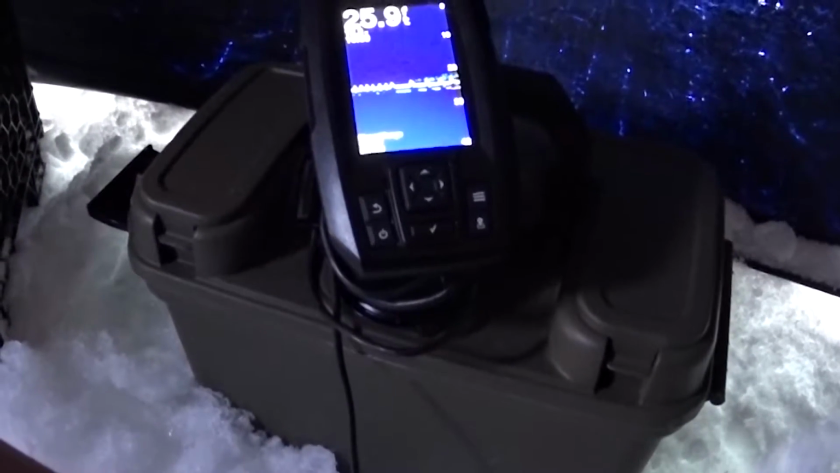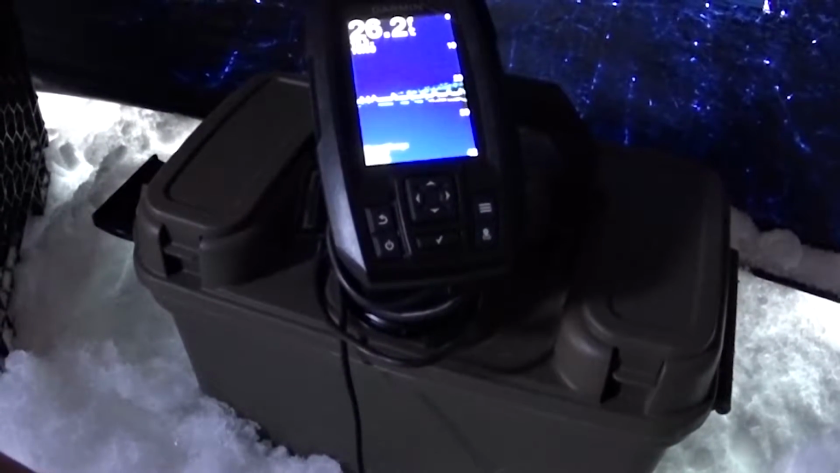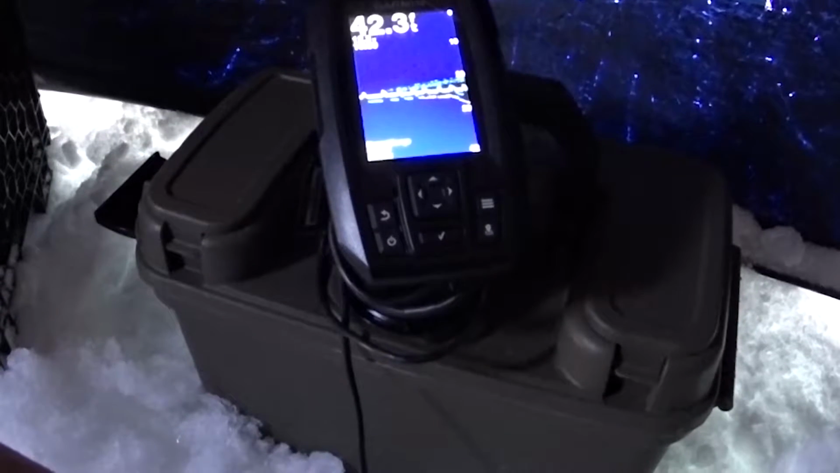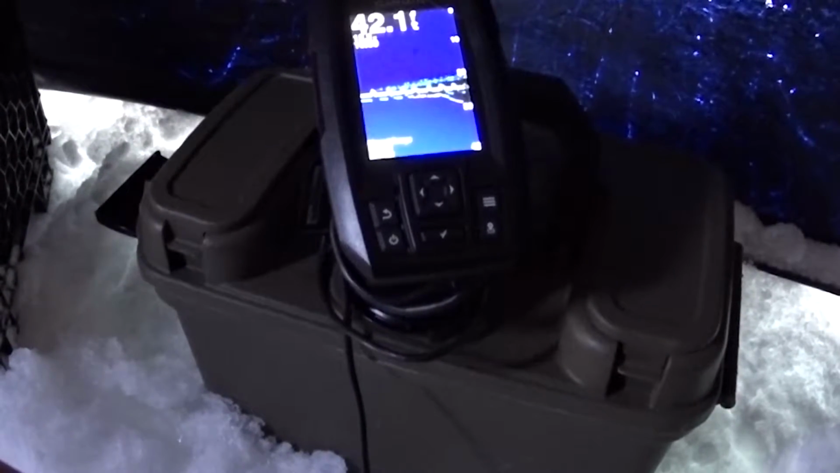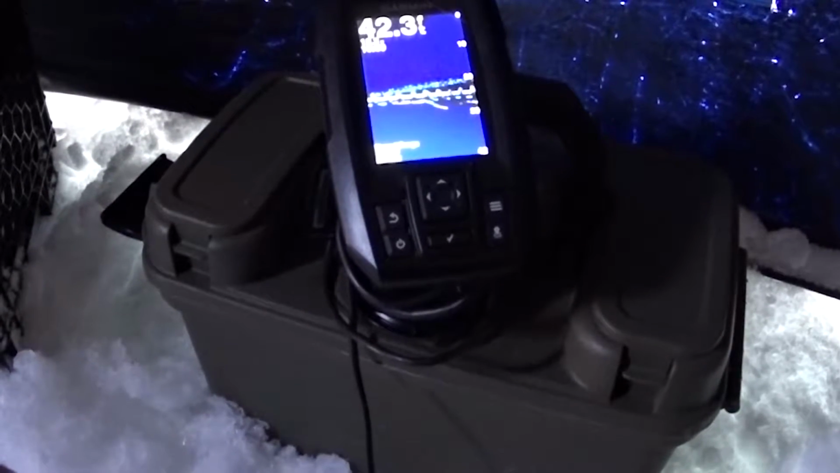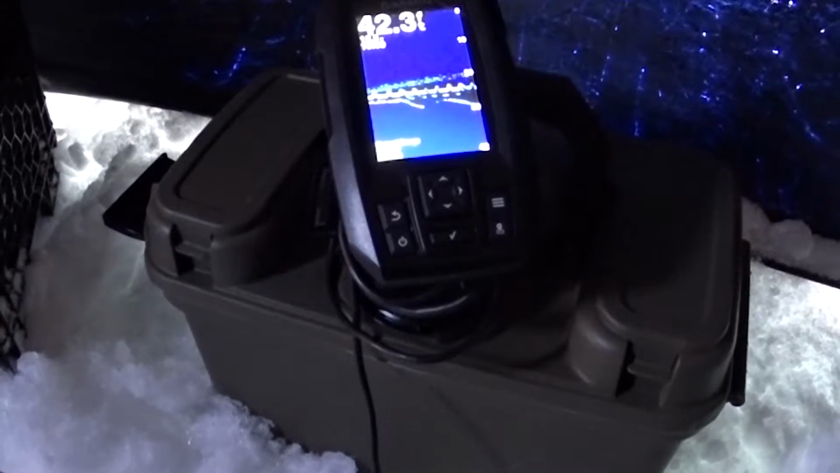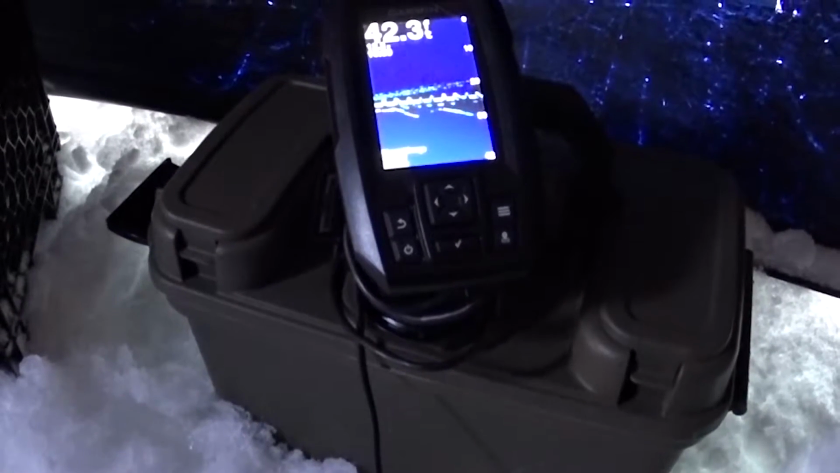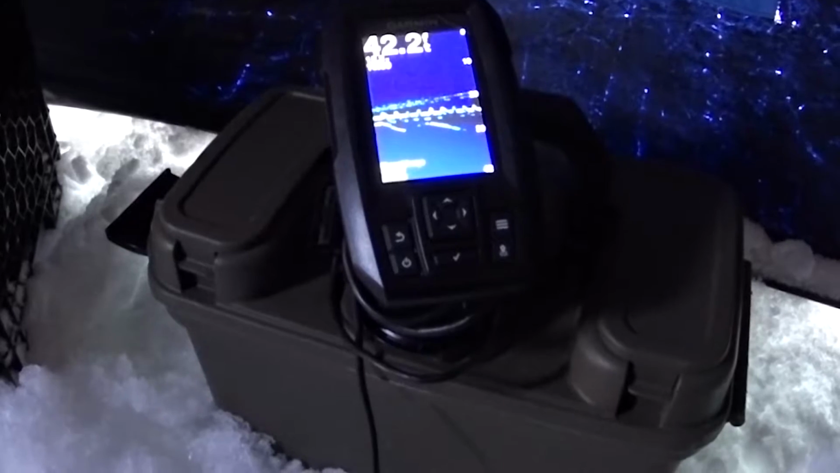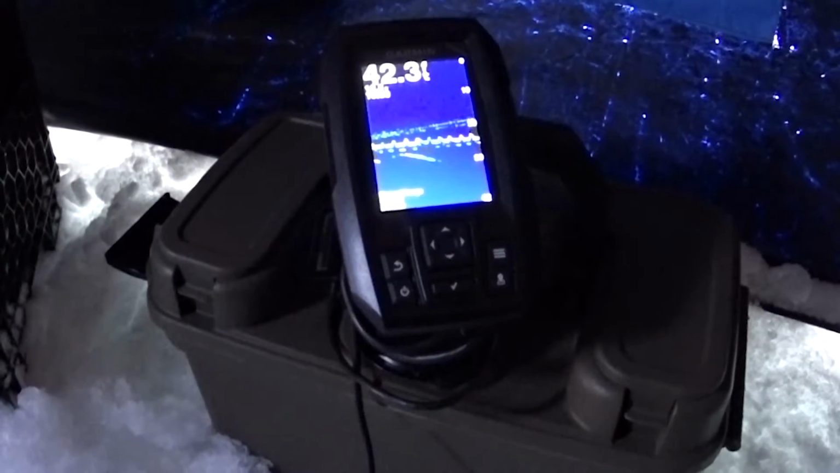There you go. There's one on the screen right there. So I'm going to keep that quick jigging action, see if we can keep them interested. And he didn't really like what he saw, so he went down. That doesn't mean that he won't come back up. Came up to take a look at it again there. A lot of times if you're jigging hard like this, you can actually get a hook up as they're biting it. He didn't really like that, so he's taken off again. You can see he's going down.